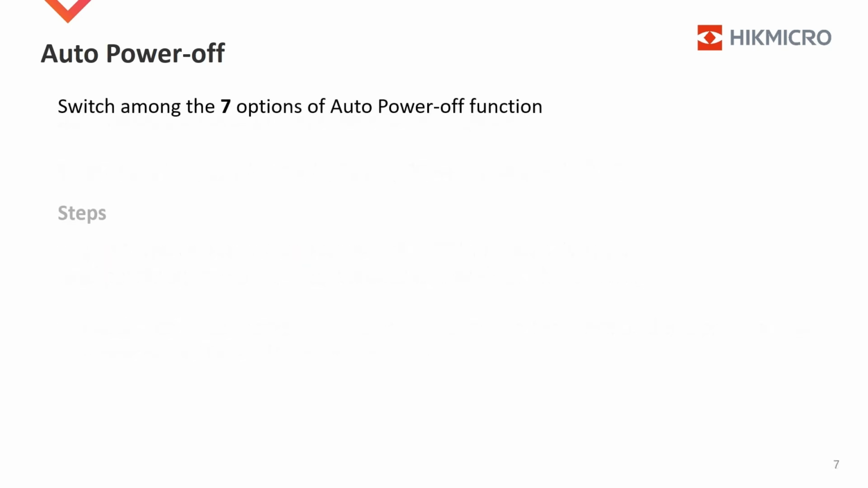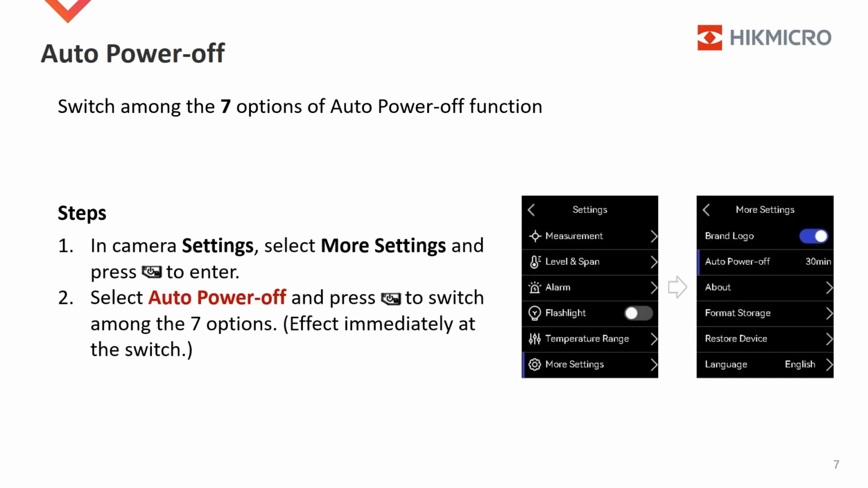Let's see how to switch among the 7 options. The first step is to enter camera settings. In camera settings, please select More Settings and press power button to enter the submenu. Then, select Auto Power Off and press power button to switch among the 7 options. The selected option takes effect immediately. You don't have to confirm the selection by anything.